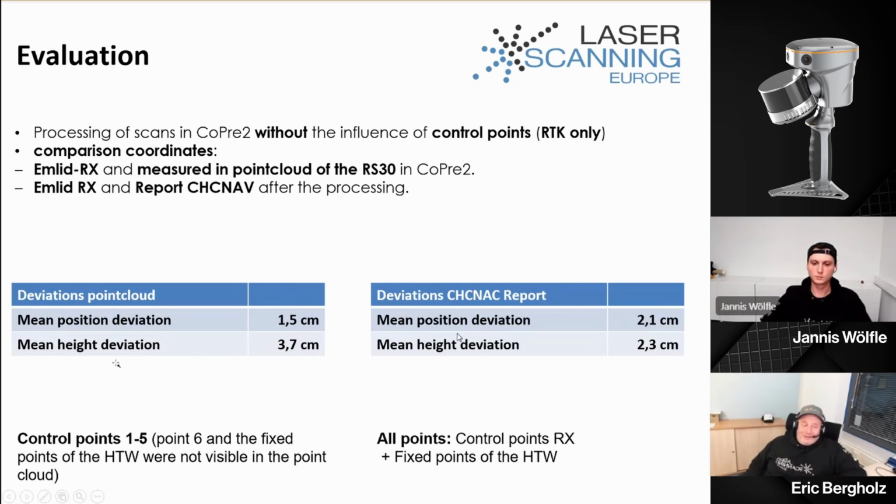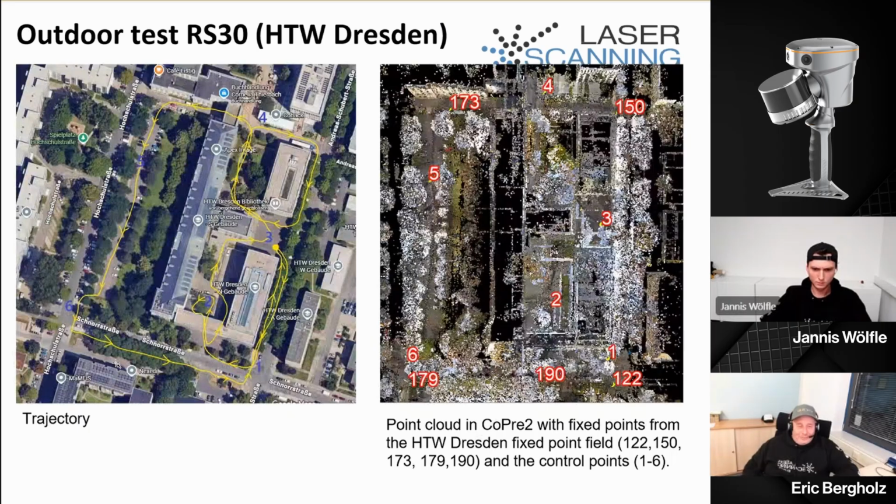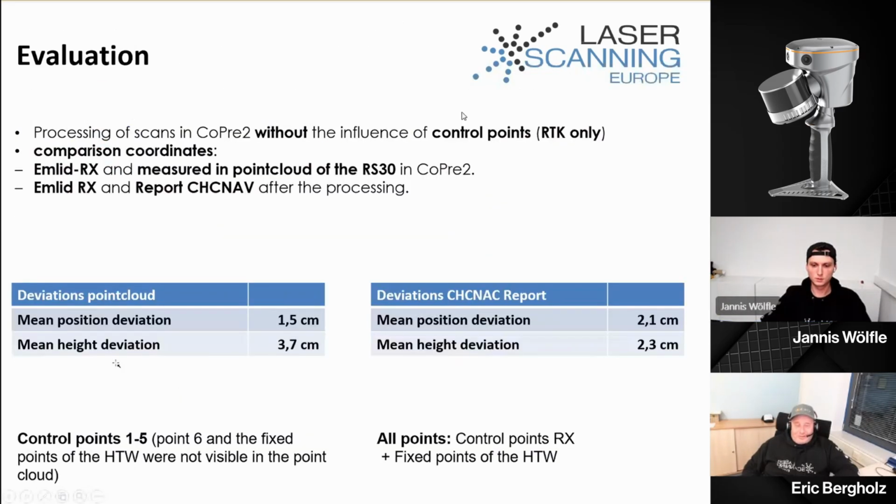Then we picked a point close to the underpasses, this 174, and I think we got below 1 centimeter for the XY coordinate, and the height was 4 centimeters. Yeah, exactly, right. Quite good. I'm super surprised by these results.